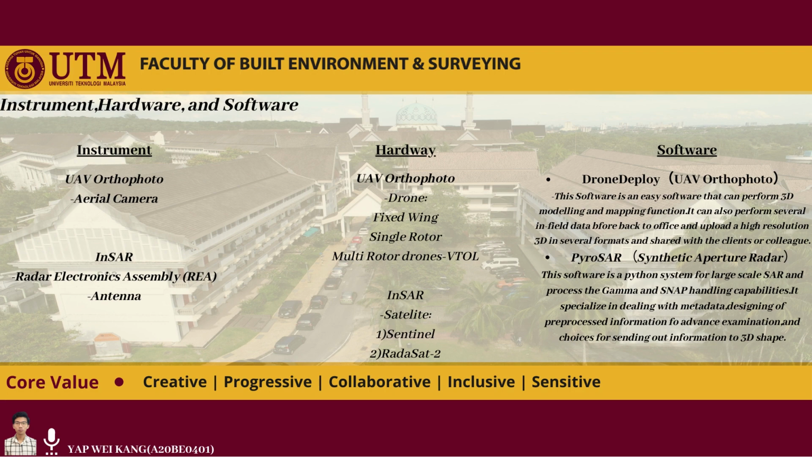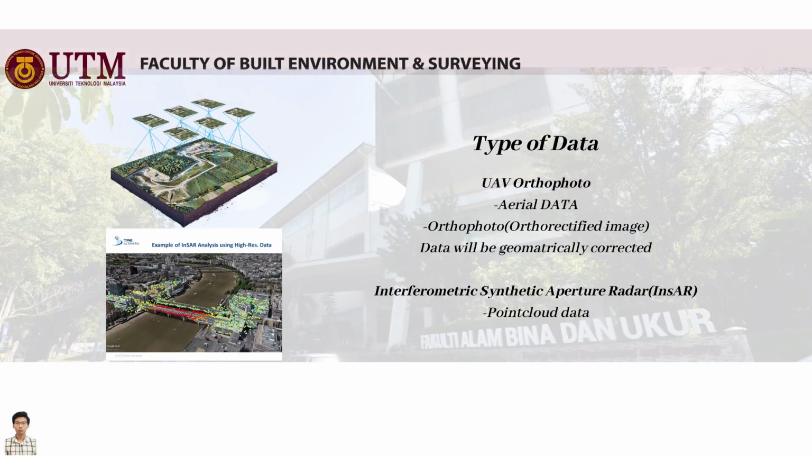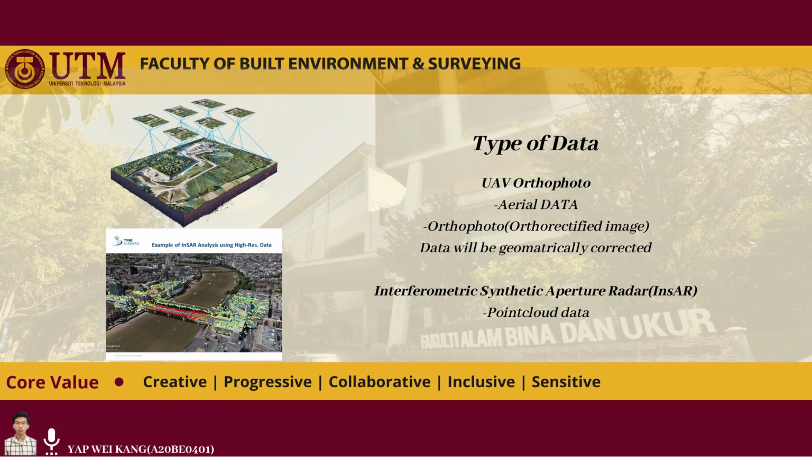Next, type of data. UAV orthophoto is in aerial data. The output for this data is orthophoto, also known as auto rectified image. The data will be geometrically corrected, just like the photo on top. For the interferometric synthetic aperture radar INSAR, they will produce point cloud data, just like the image on the bottom. So that's all from me.